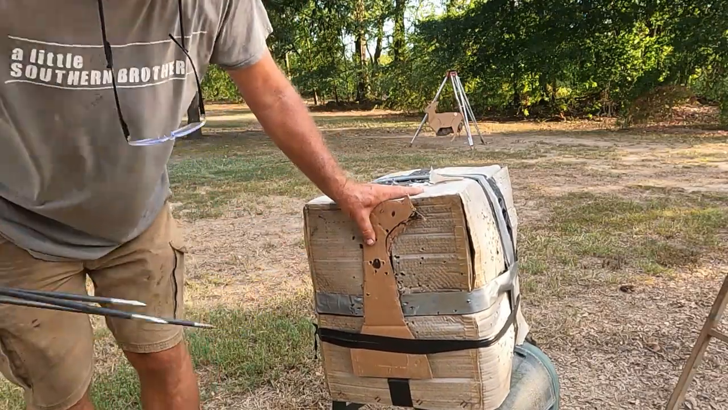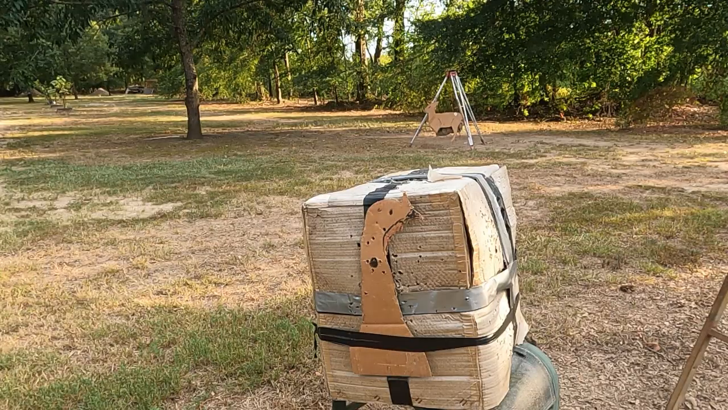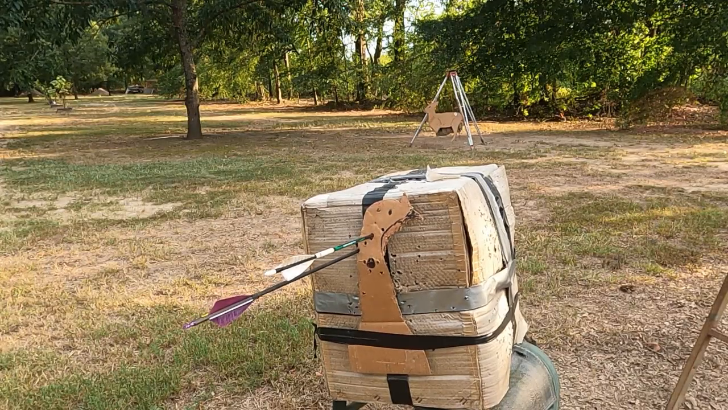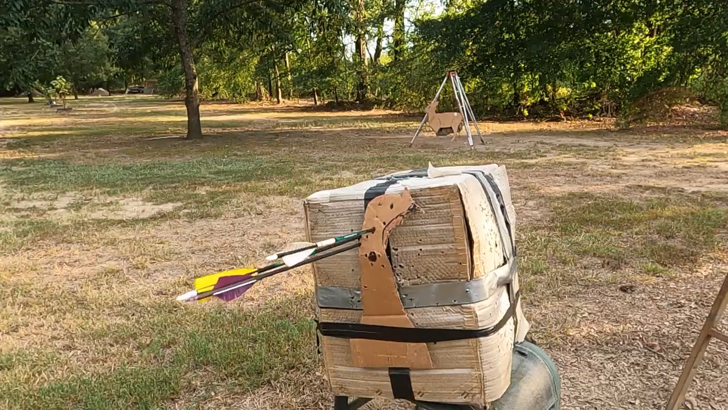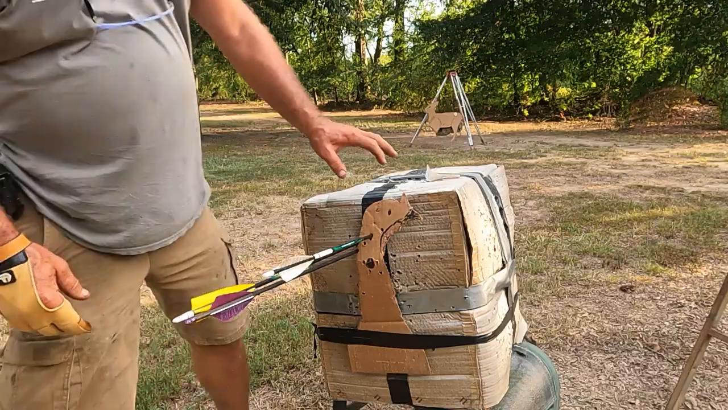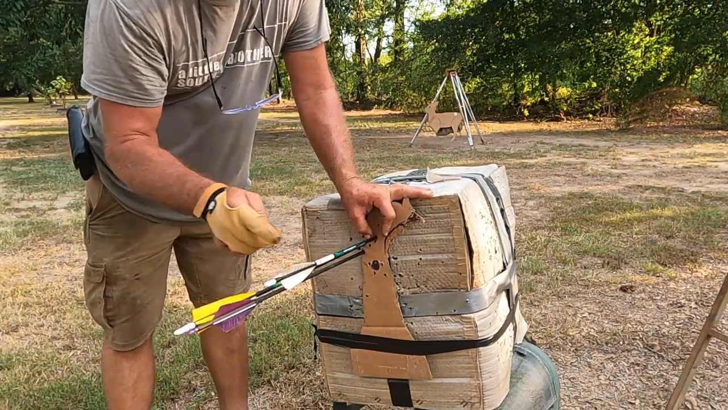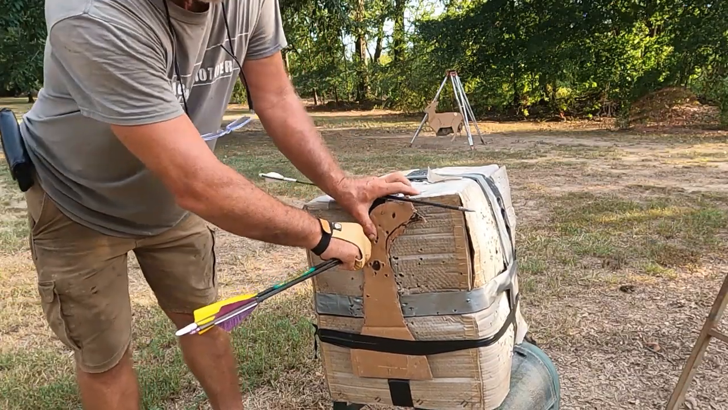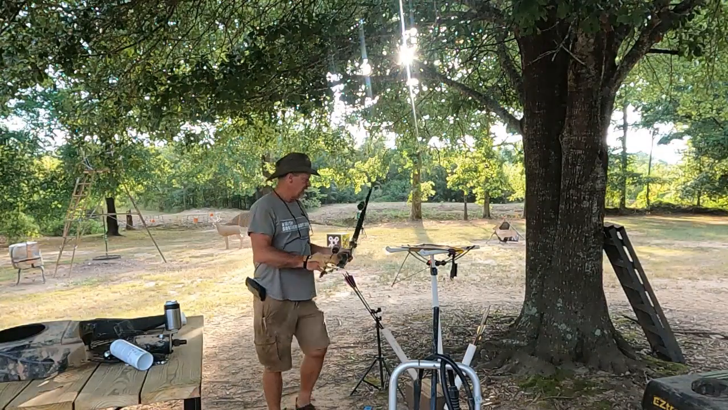One more time. Again, 3 times in a row, the 530 grain arrow penetrated the most every time. So there you have it, guys.